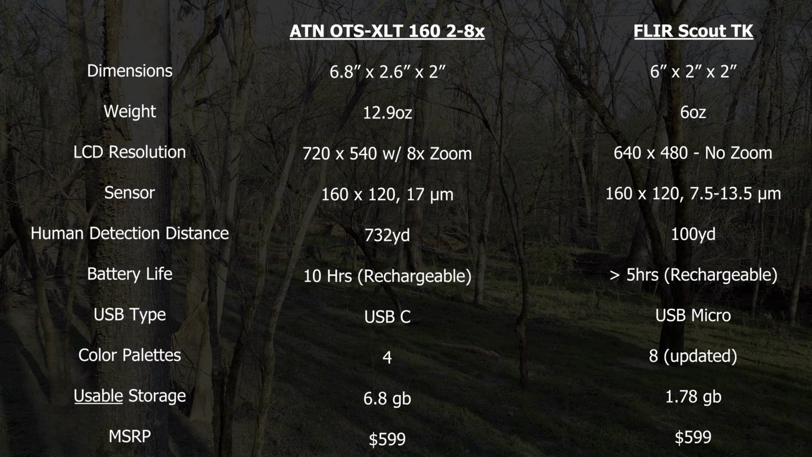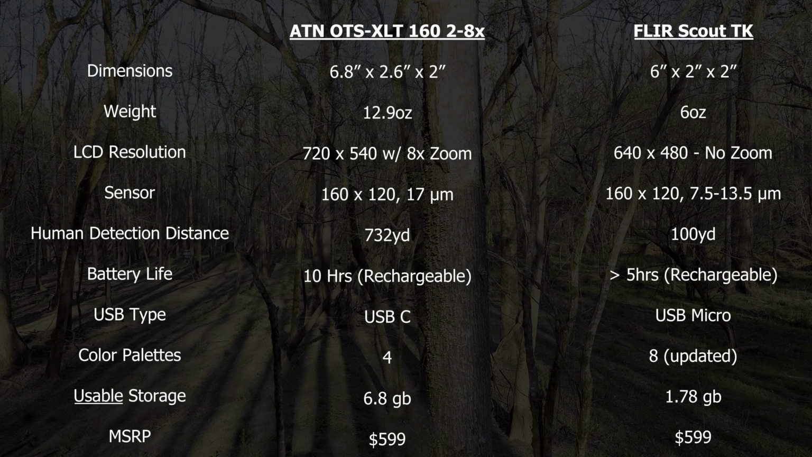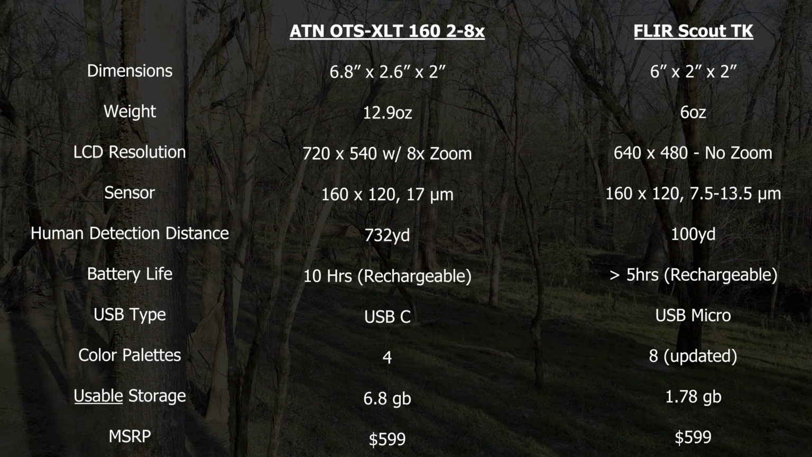Battery life at 5 hours or more is more than adequate for most hunts. USB charger type is a C on the ATN versus a micro on the FLIR. That's how you're going to charge your unit and download data, videos, images to your computer. You're going to want a powered USB hub in order for this to work optimally.